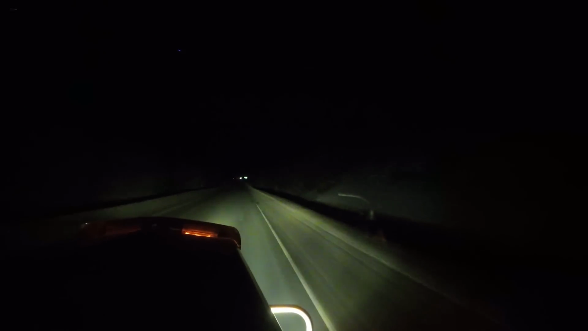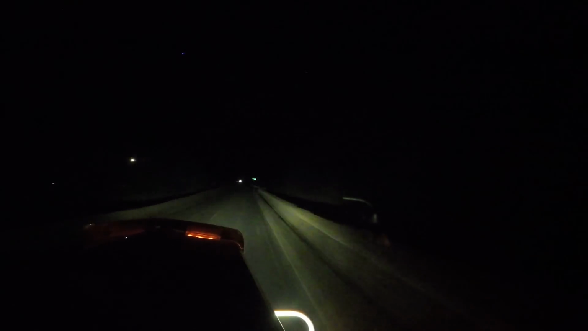I'll let it run downhill. Got up to 110. Road's drier over here. Still wet, but drier.